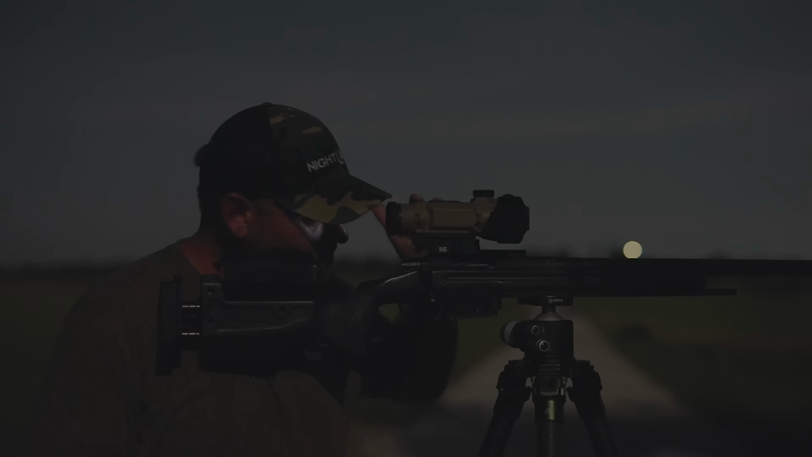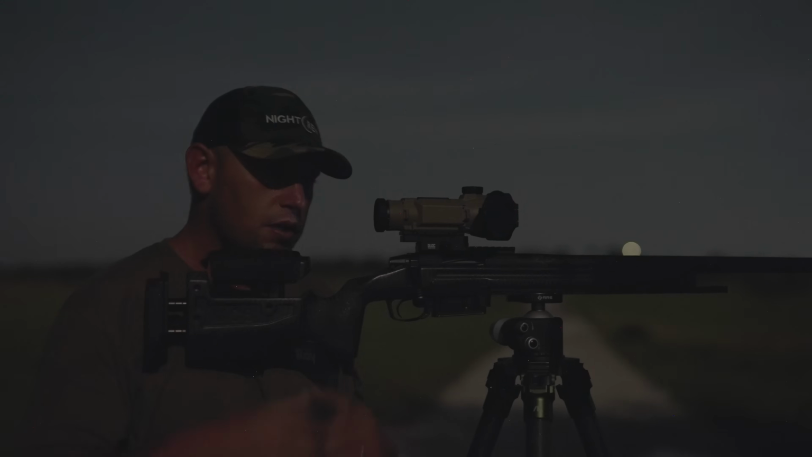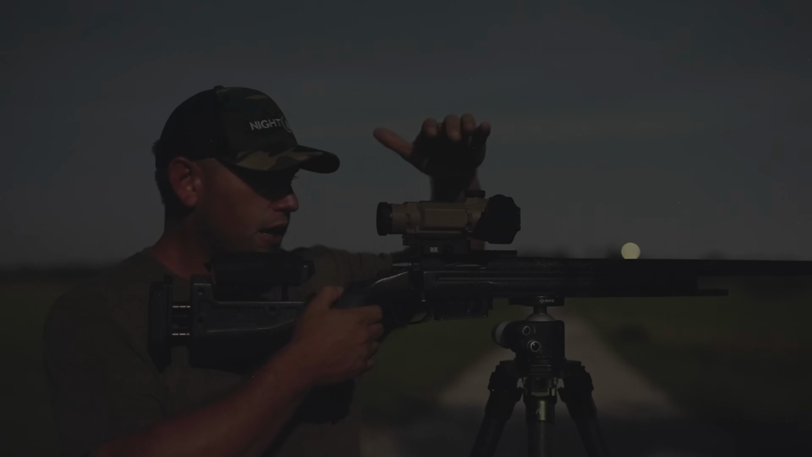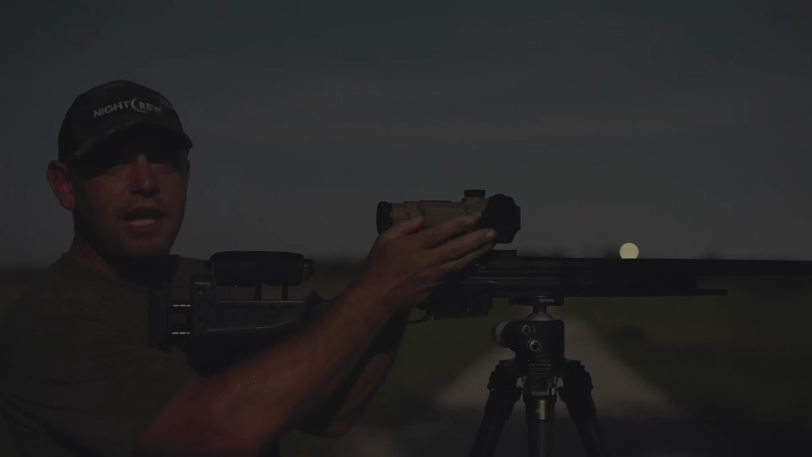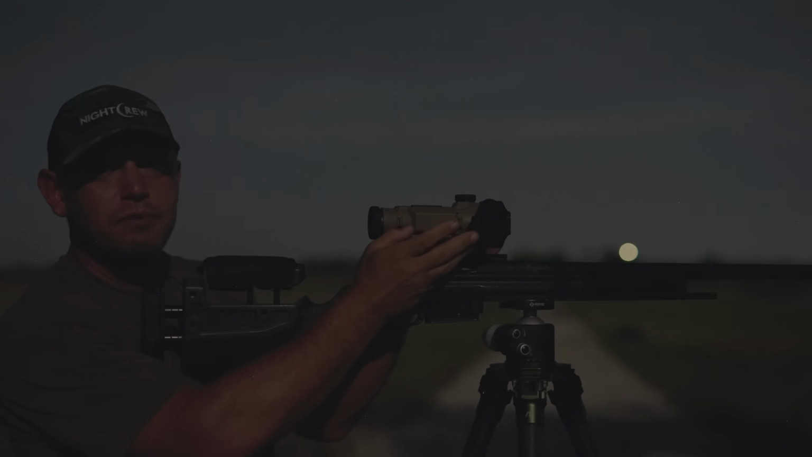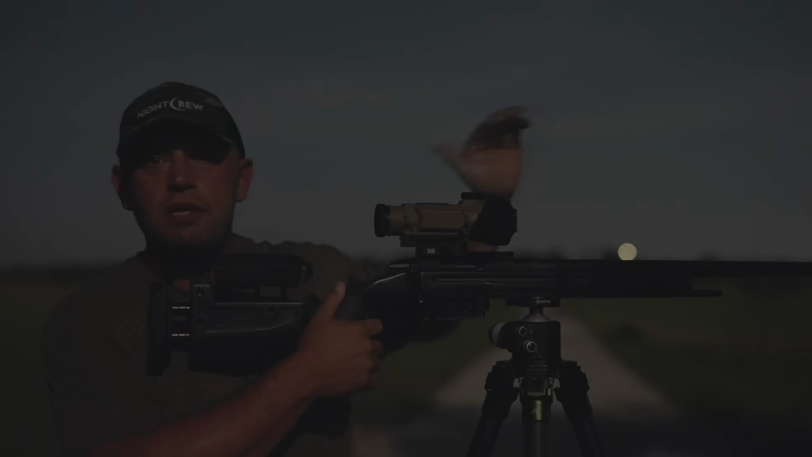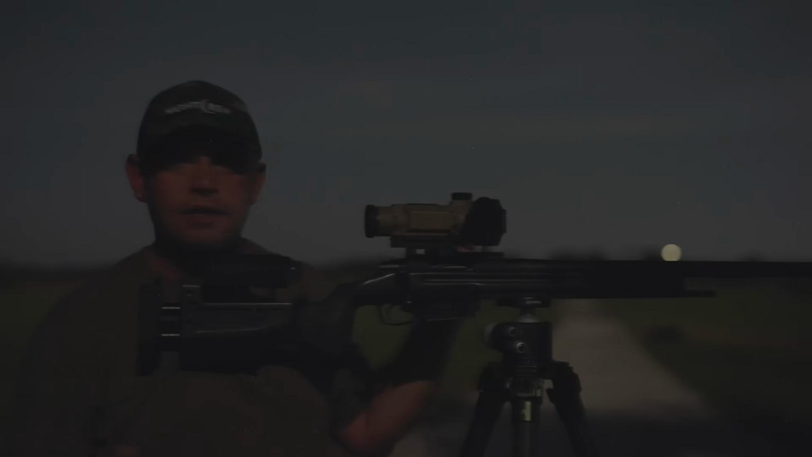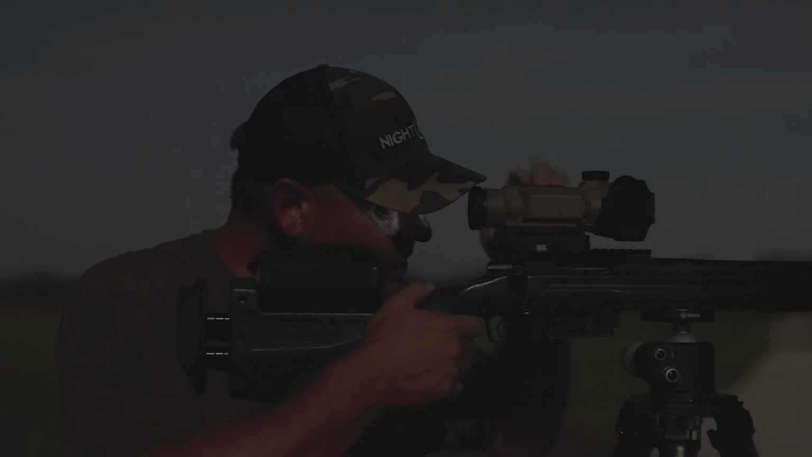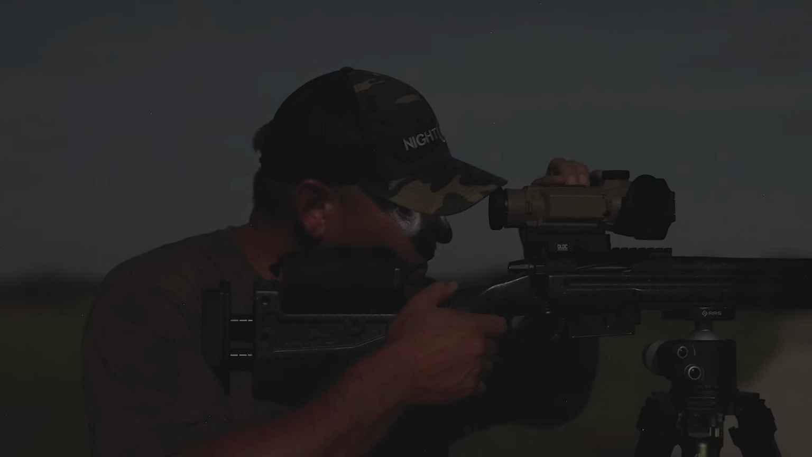So to me, the base mag, if you figure out what base mag you prefer, I would rather have the same base mag in a smaller package because I like a lot of mag on my scopes. I like being able to shoot coyotes at 200 and 300 yards and not have to zoom up and pixelate the image real bad before I ever get to pull the trigger. So being that this is a 3.5 power, I believe it's a 3.5 power.